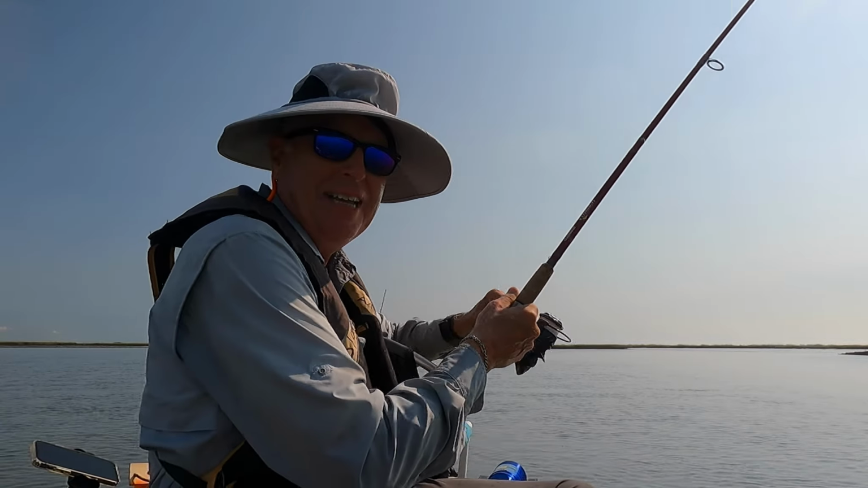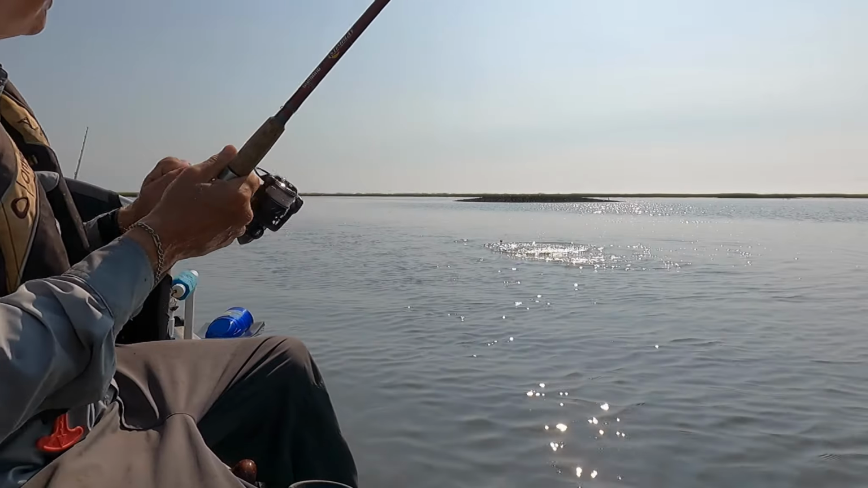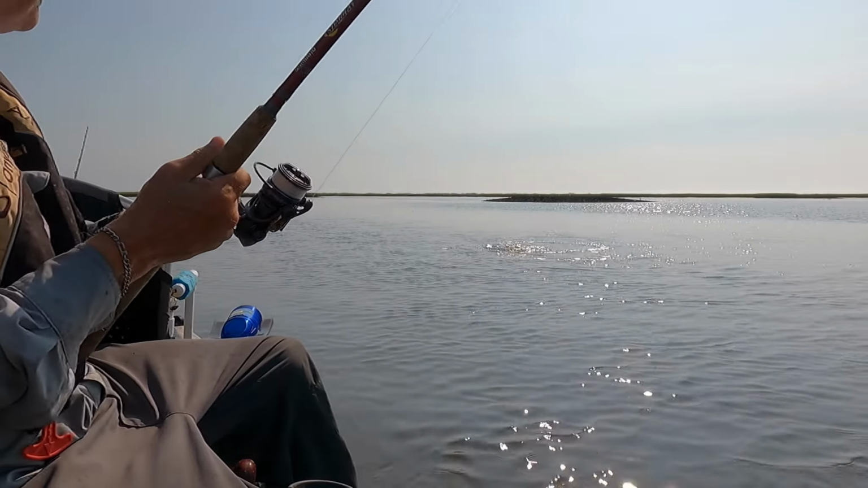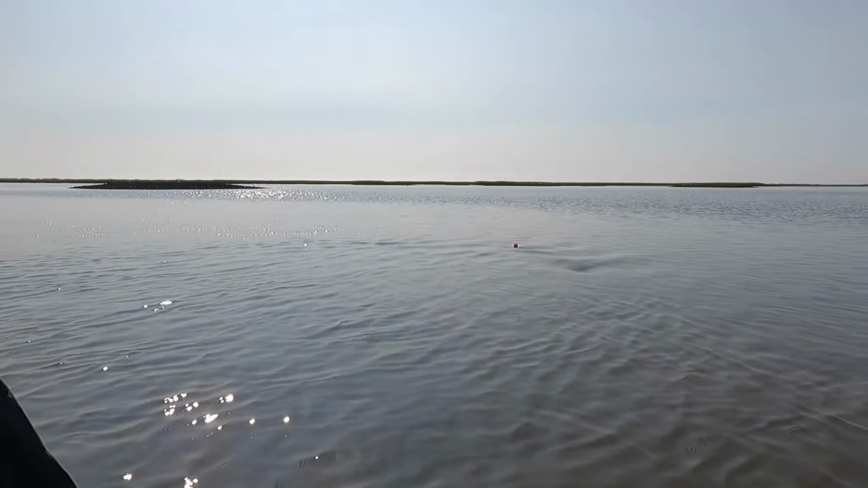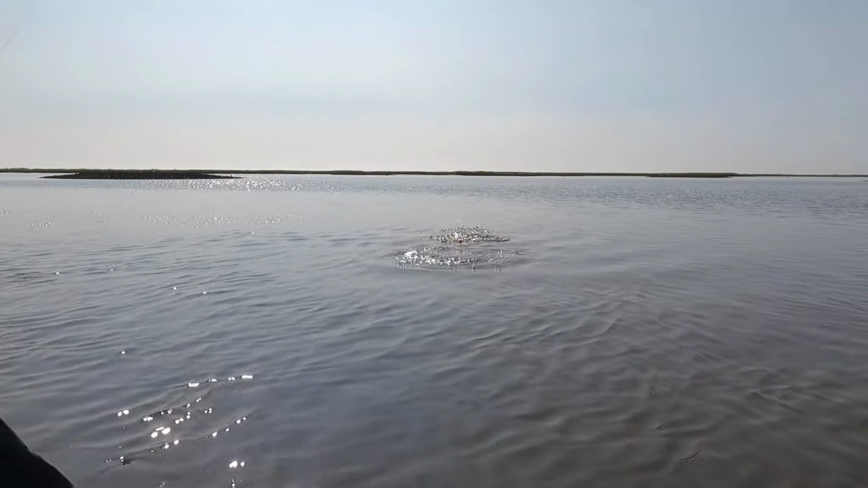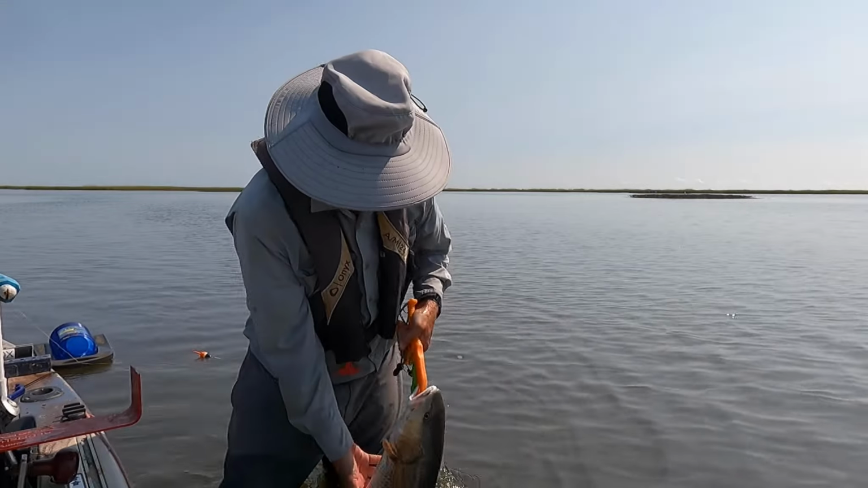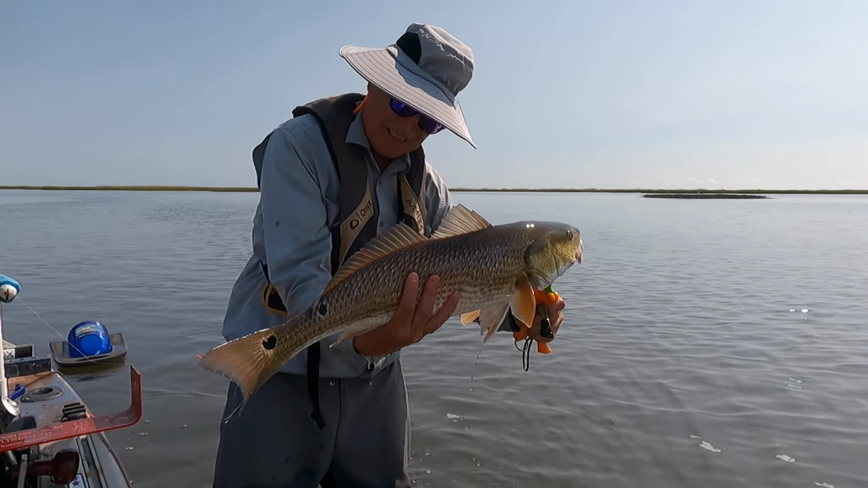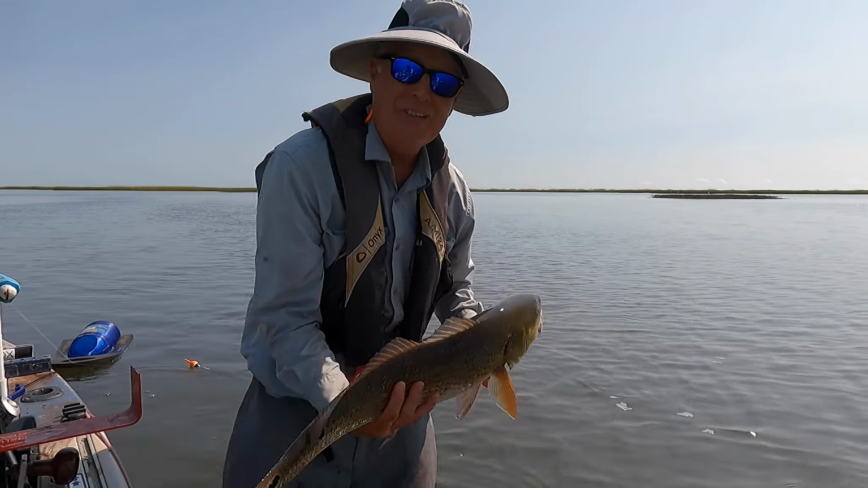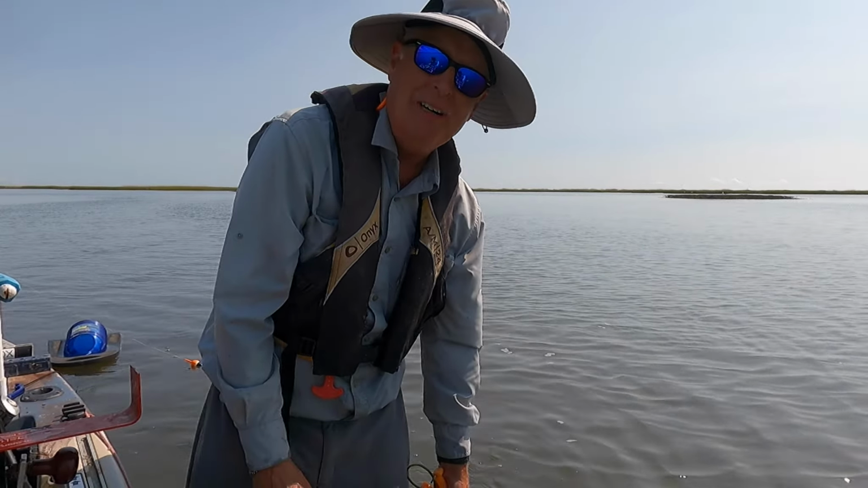Anyway, let's get this guy in. Ooh, I hope it's not a stingray. Nope, looks like a redfish. Nope, that's a nice fat 26-inch redfish. Whoa, what a monster. Got him right off that channel, again, that the Deeper helped me find.